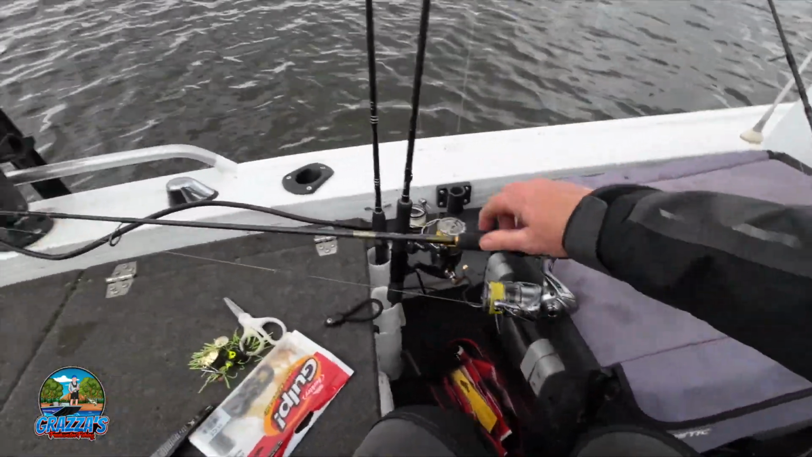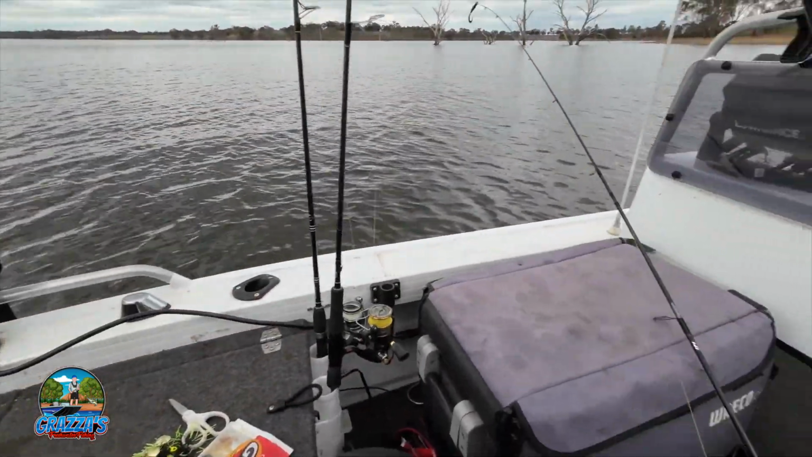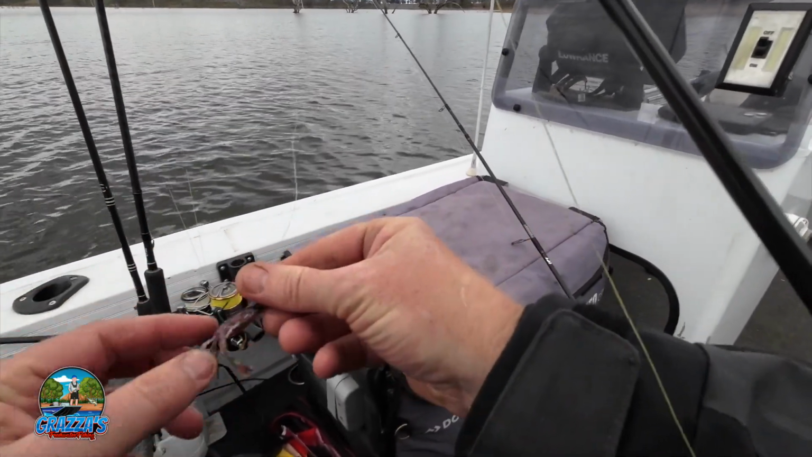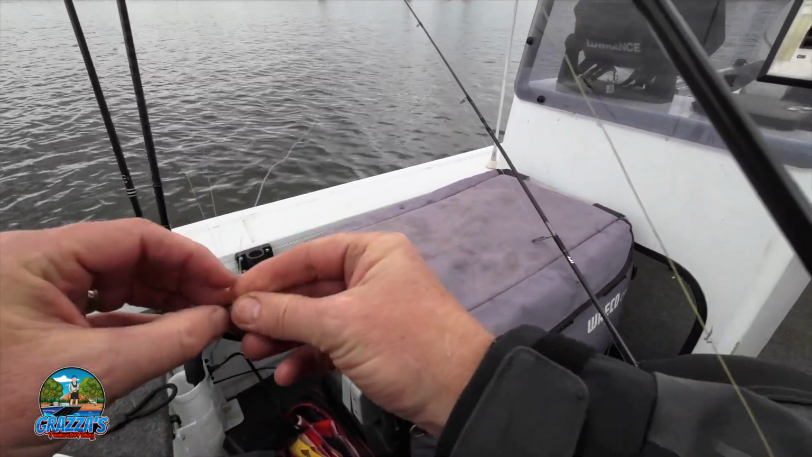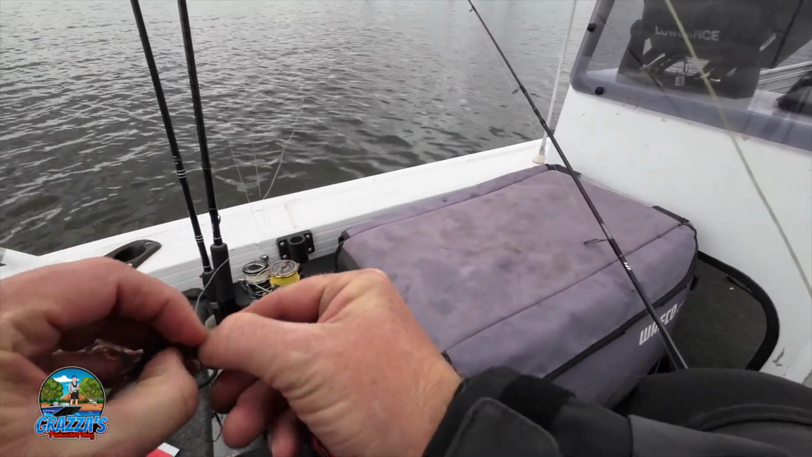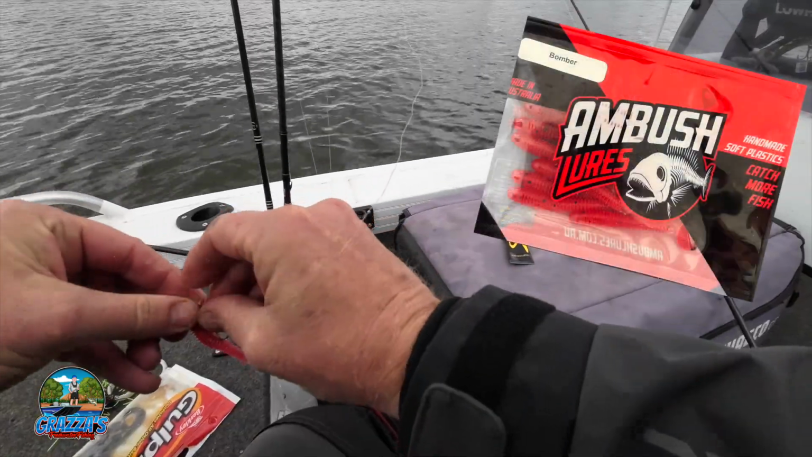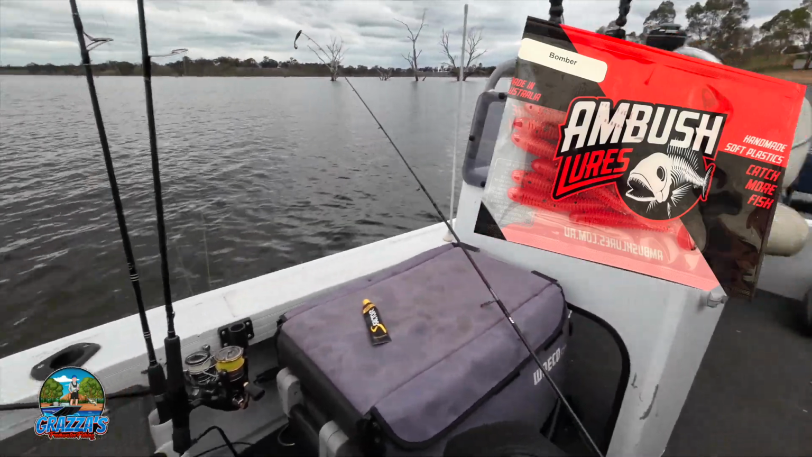Just going to try something a bit different here. Got another little jig head on here. I might try a different colour. I know in the past the old red bomber's been a good colour for me. I might give that a whirl, I think. We'll sting that around there. So there we go with that.